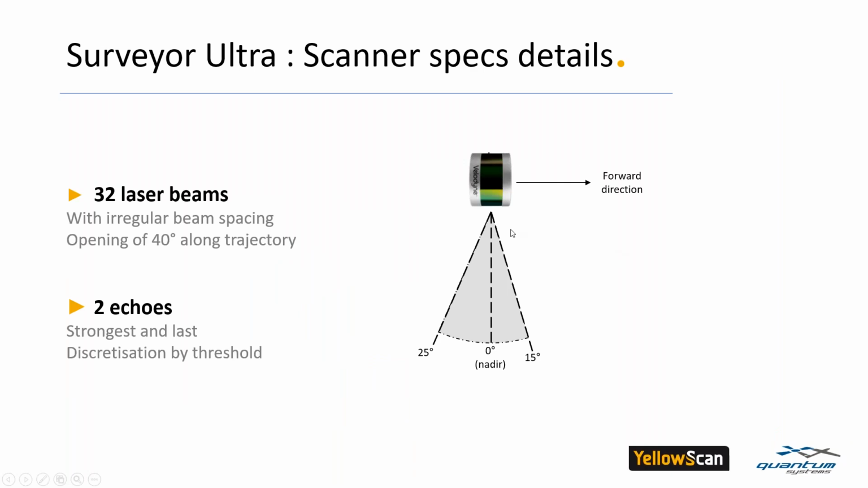A bit more about the scanner now. The scanner, the VLP32, has 32 beams. That's why it is called the VLP32. But there is irregular beam spacing, which means the beams are closer to each other close to the nadir.